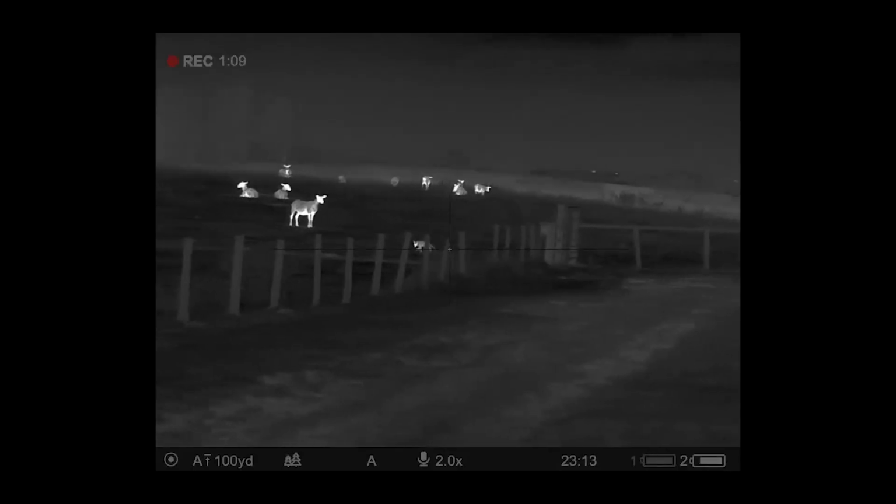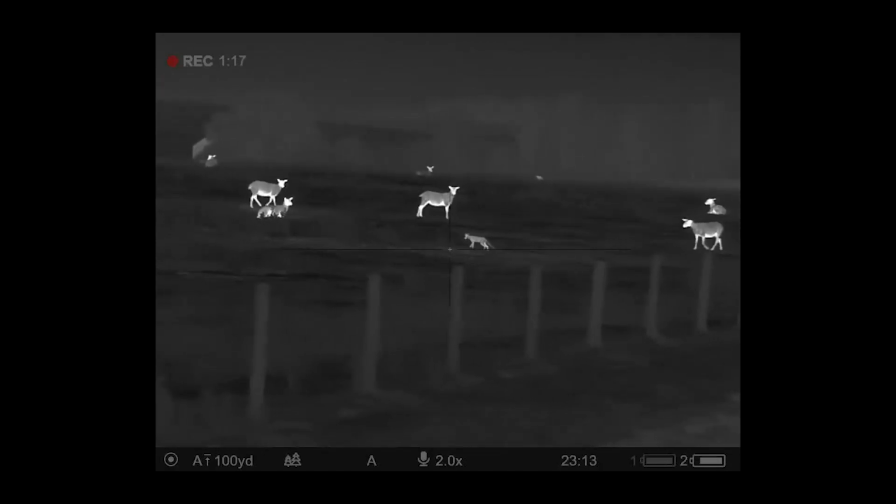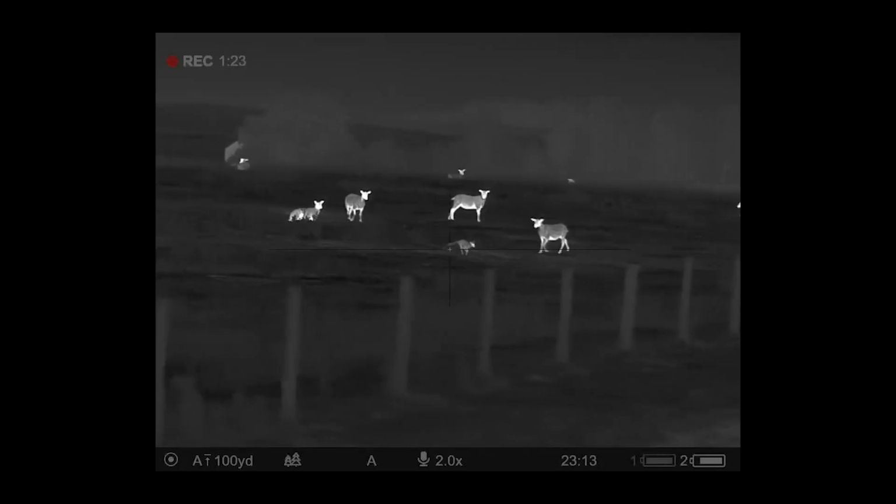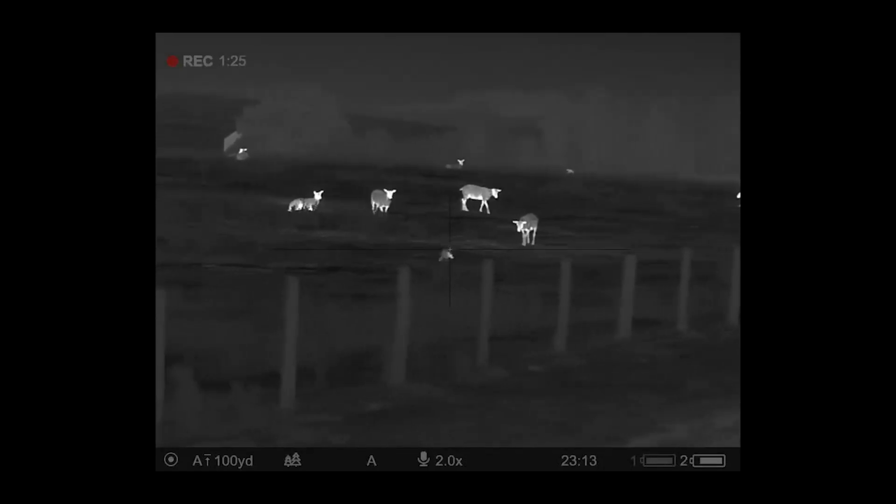And the Thermion 2 XP50 Pro LRF, for me, what I love about that is the ×2 up to ×16 base mag. At ×2, I can drop that back. So if I've got a target that's moving, which I had twice, if I've got something that's moving and cutting about, I can drop that back down and then watch it and then go in if I need to. But the clarity at ×2 is something else.